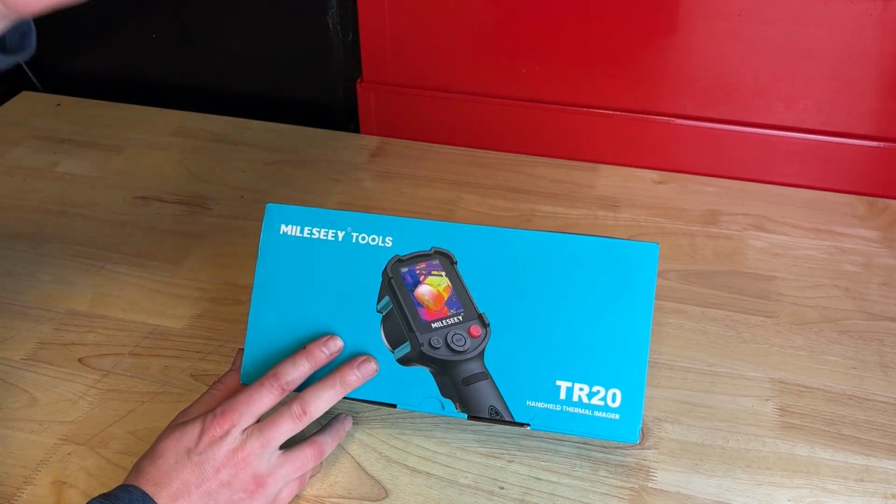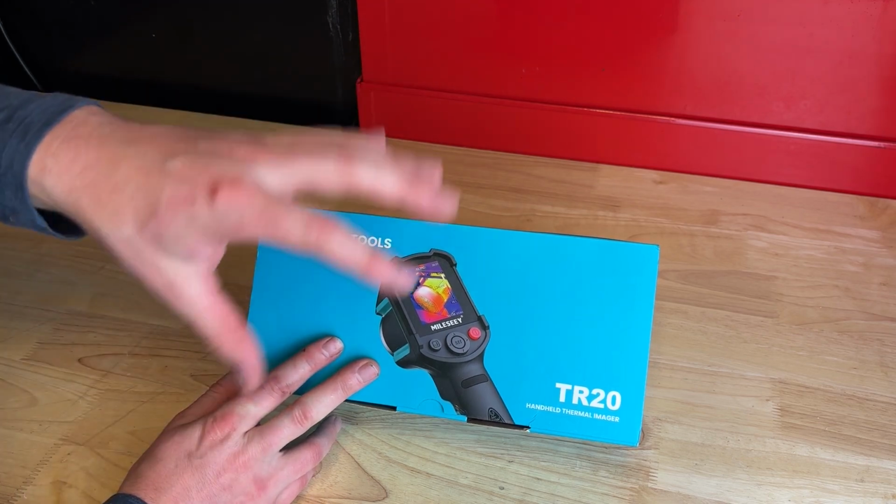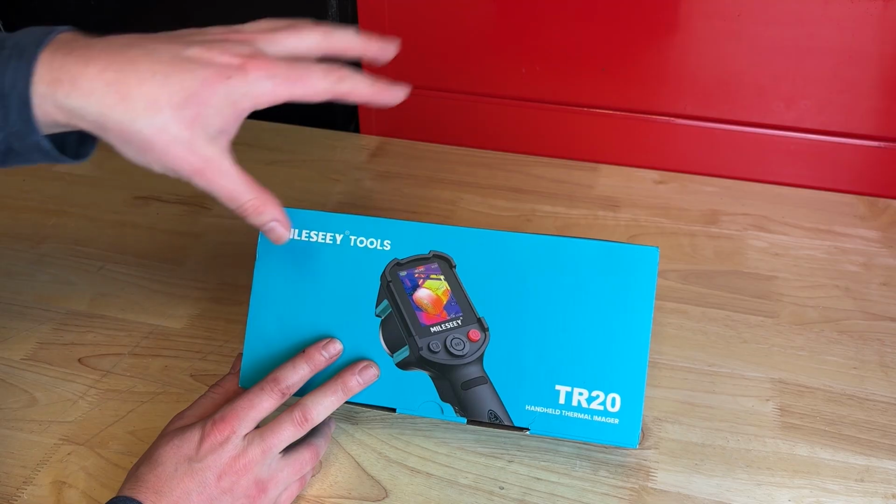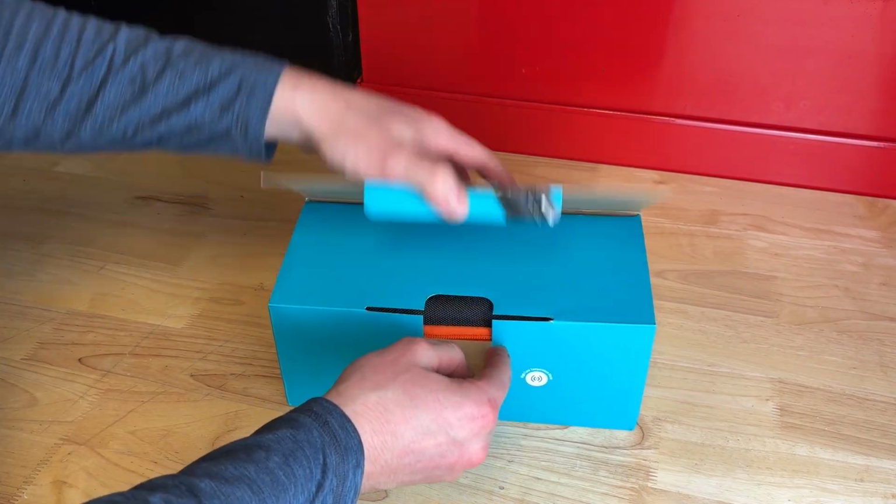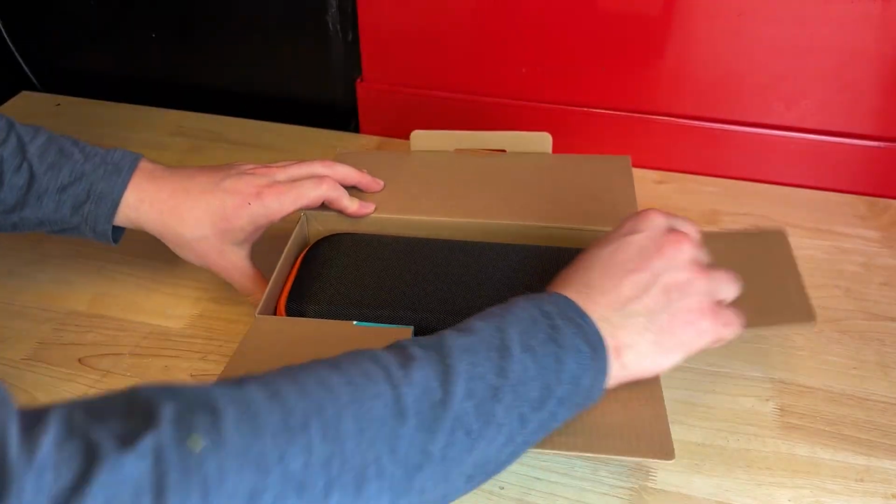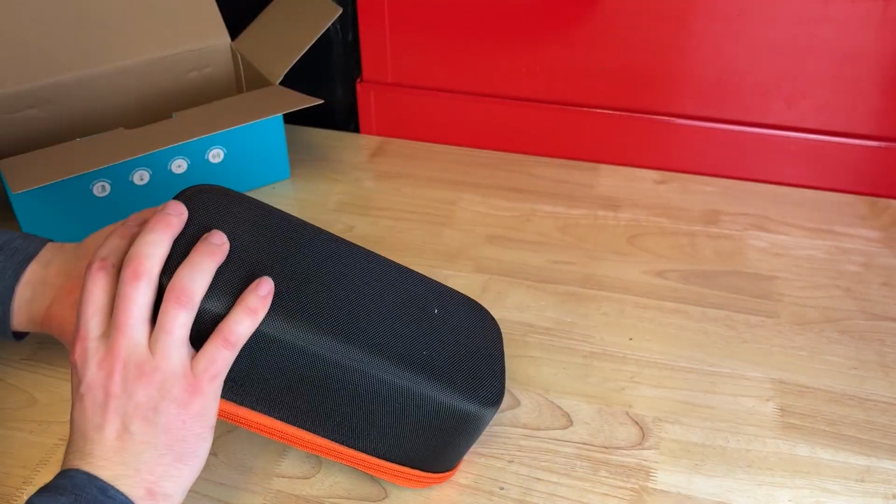You've probably seen these in the Alien Predator movies, where they're seeing in thermal imaging, or any military movie where they're showing night vision and thermal imaging. This is exactly what this is. And these things are definitely not cheap. I've always wanted one because that's pretty cool, and in the right situation, these would be super useful really quick.